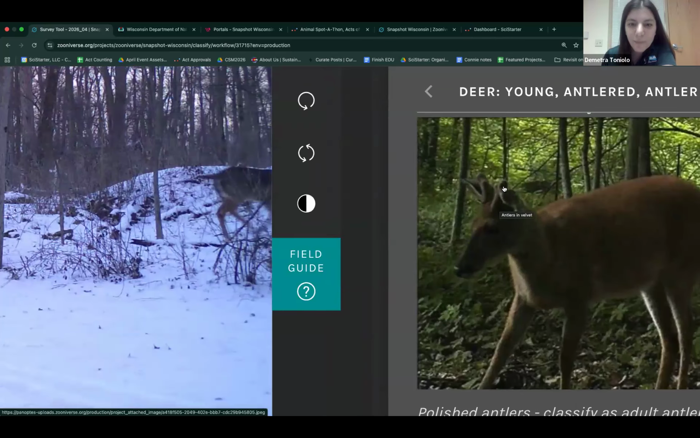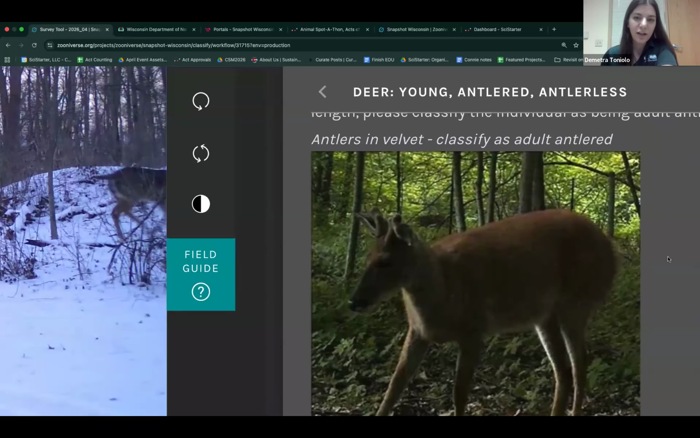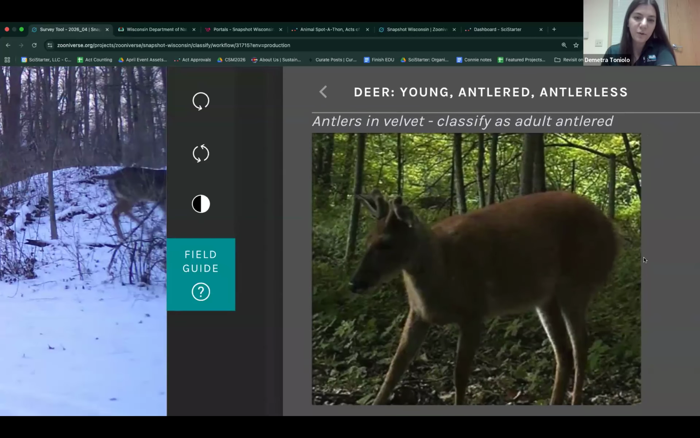I think this is the one describing the difference between an antlered, an antlerless, and a young deer. We typically only want young deer to be classified if you can see the spots, and most young deer will lose all of their spots by the end of summer and fall. Antlered and antlerless deer, same thing. We want to know if it's an antlered deer.